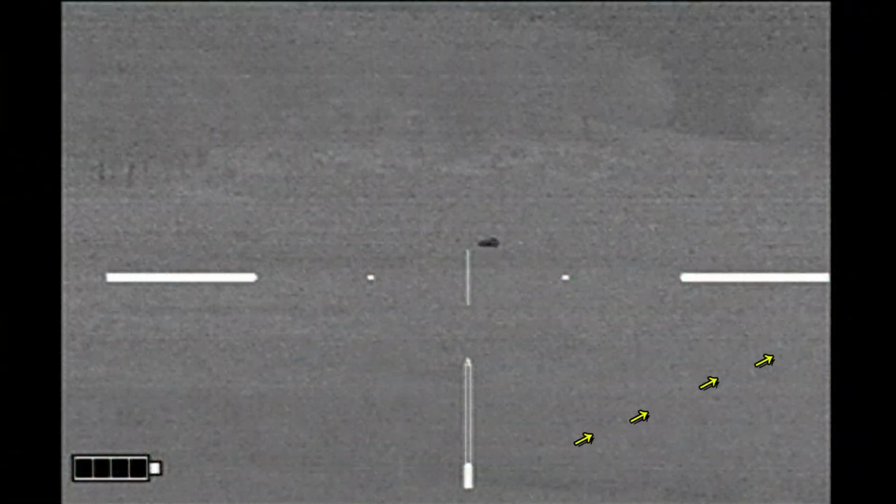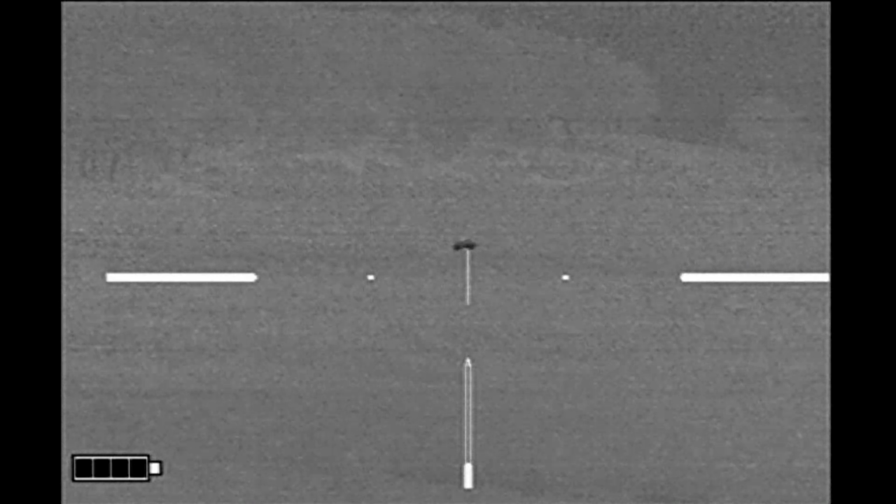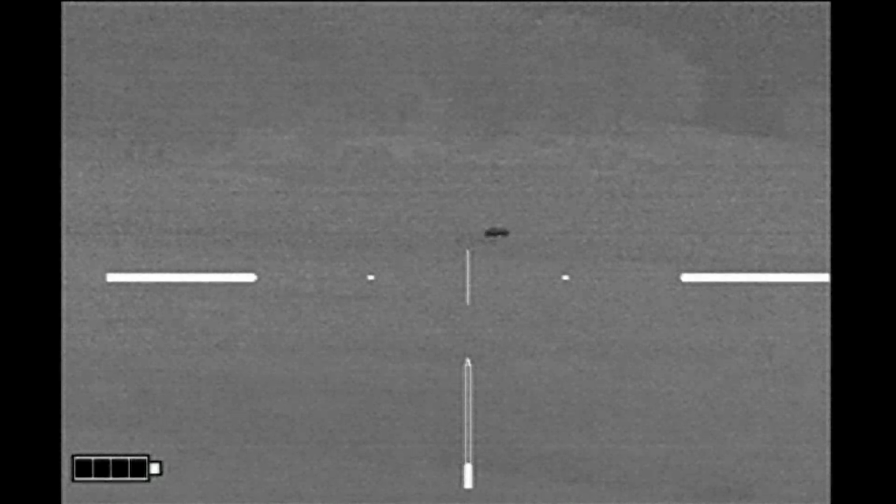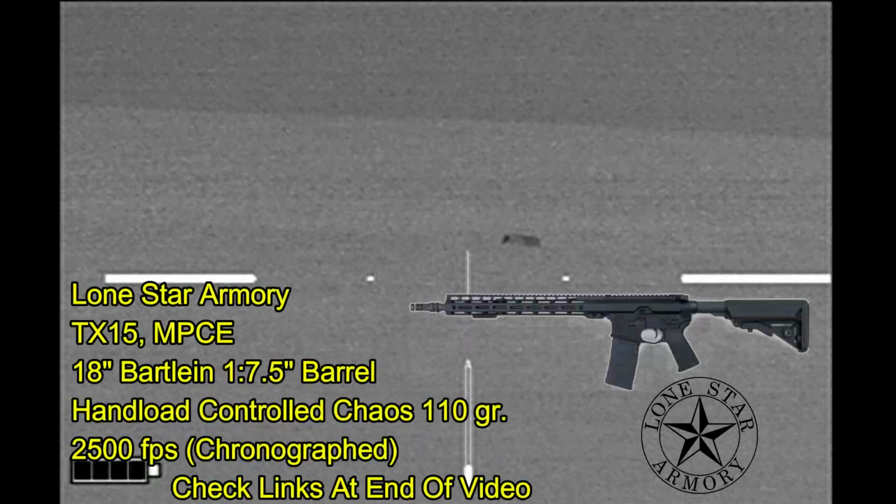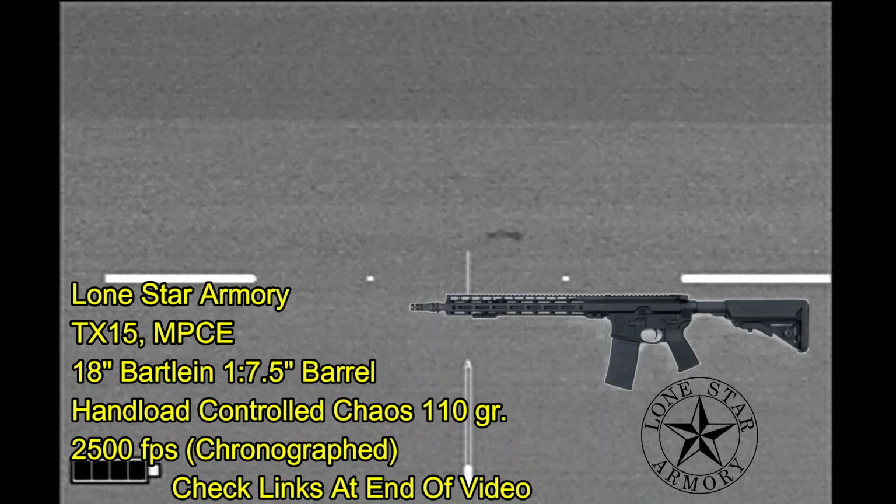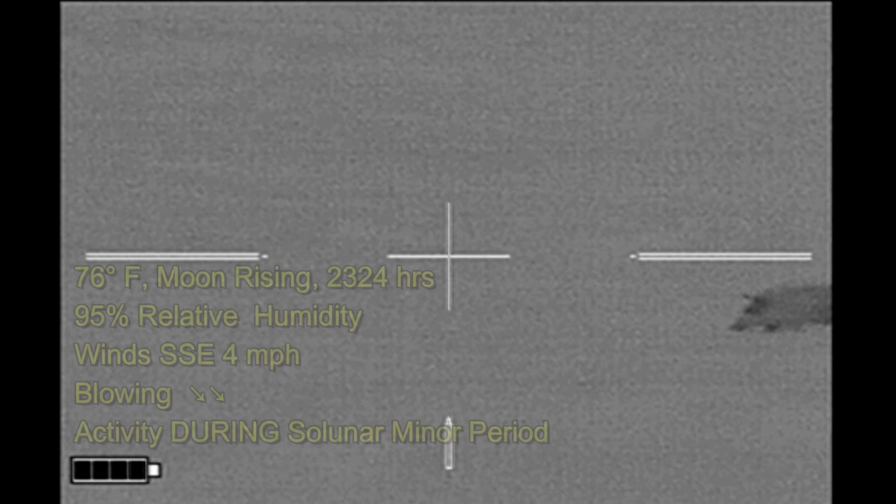Now we're going to have to make a long stalk down and around to the right to come around to it from downwind, which is the plan we were working at this point. Now Ben has changed rifles to a Lone Star Armory TX15 MPCE, also shooting 6.5 Grendel. He's also testing out a new scope, which will remain unnamed at this time.